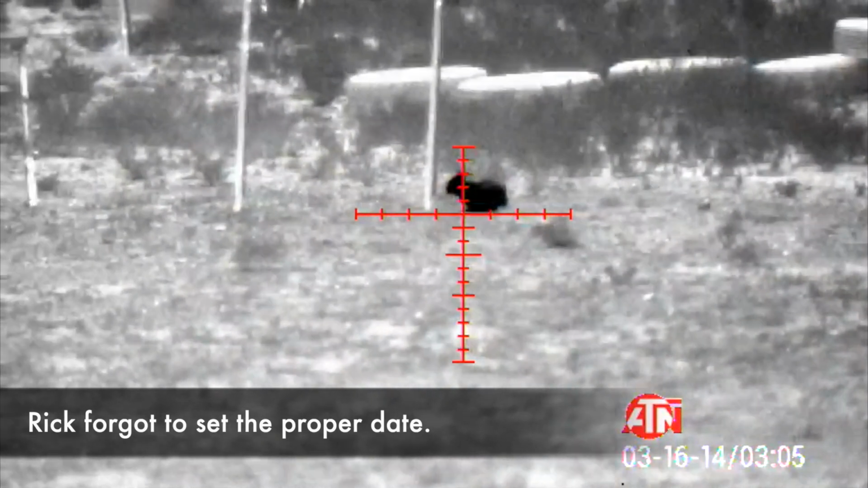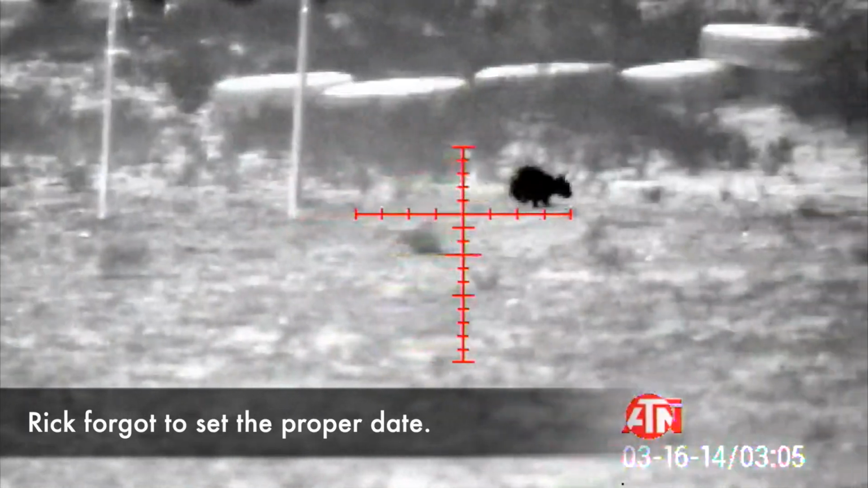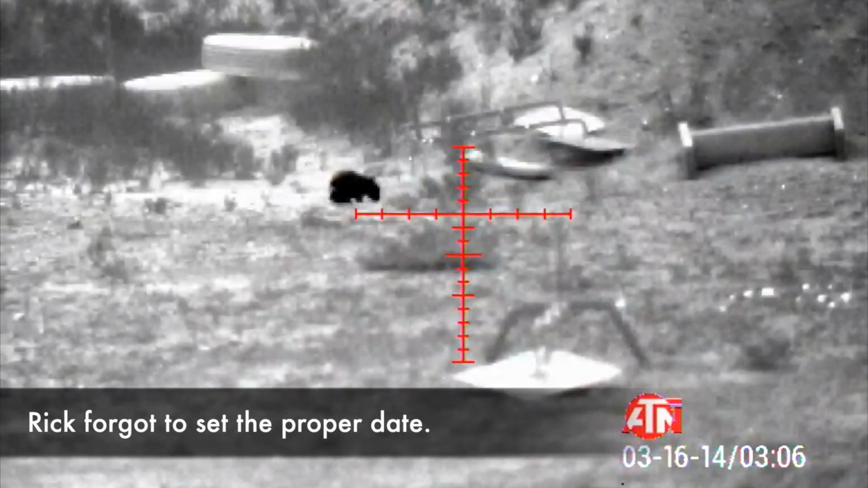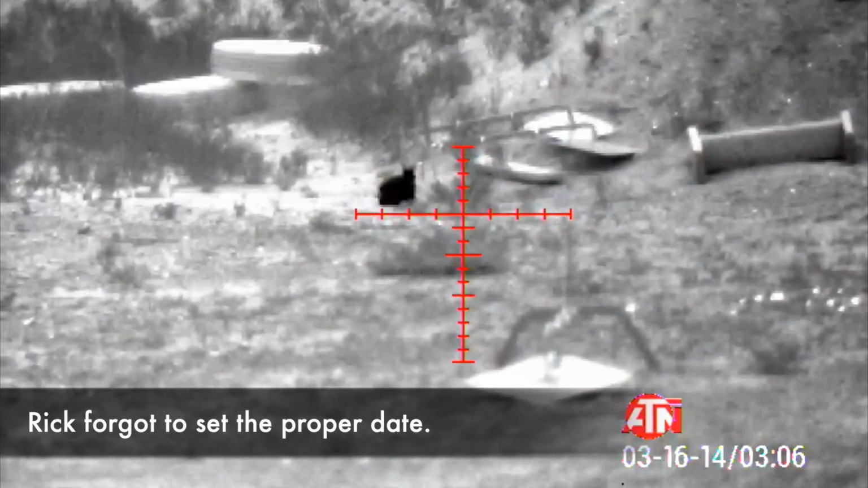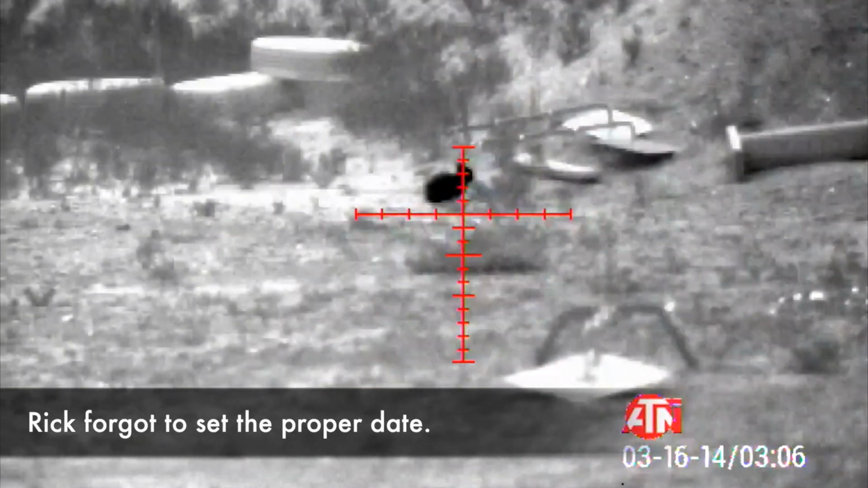So in this video, I really wanted to talk to you guys about the differences between night vision and thermal and let you just see the difference. It's incredible. So I'm going to go ahead and show you some side-by-side footage. Let me know what you think in the comments. Do you think thermal's worth it?